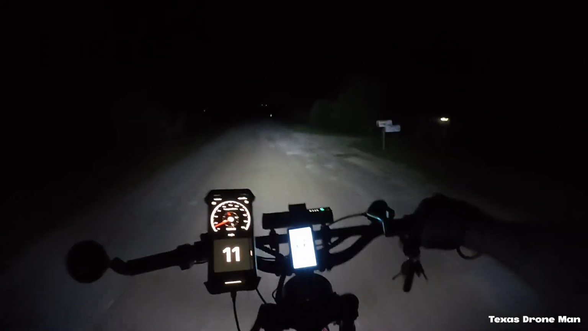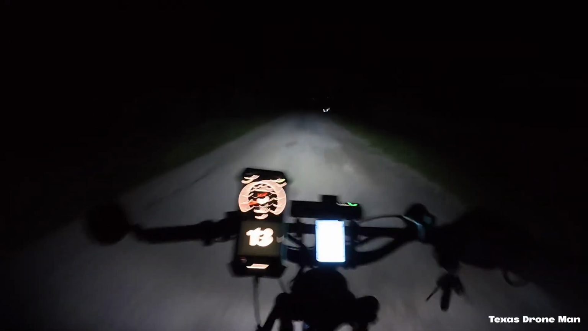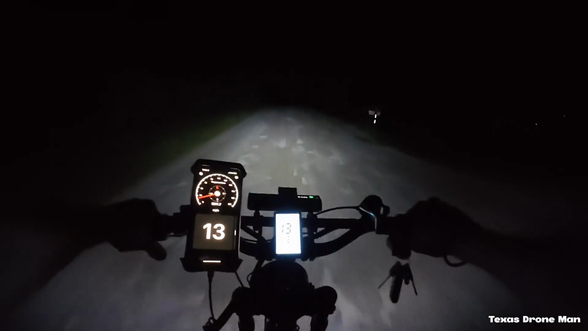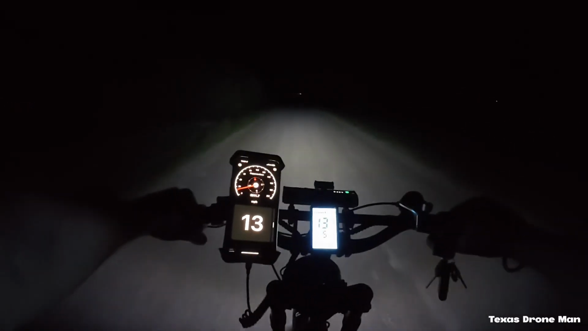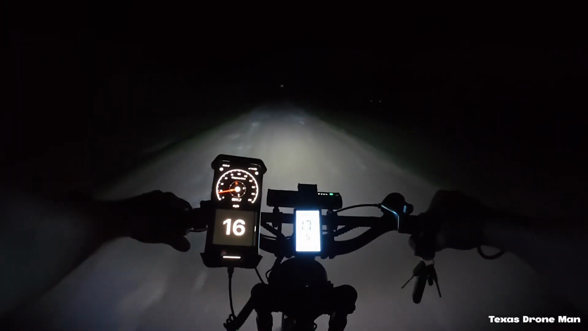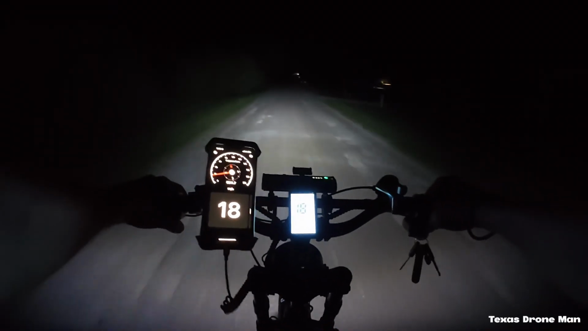You can walk around anywhere in Texas with a pistol on your side. That's fully legal. But that poses a lot of danger, because here I am riding around out here in these back roads, and somebody could just start cracking shots at you. You never know.